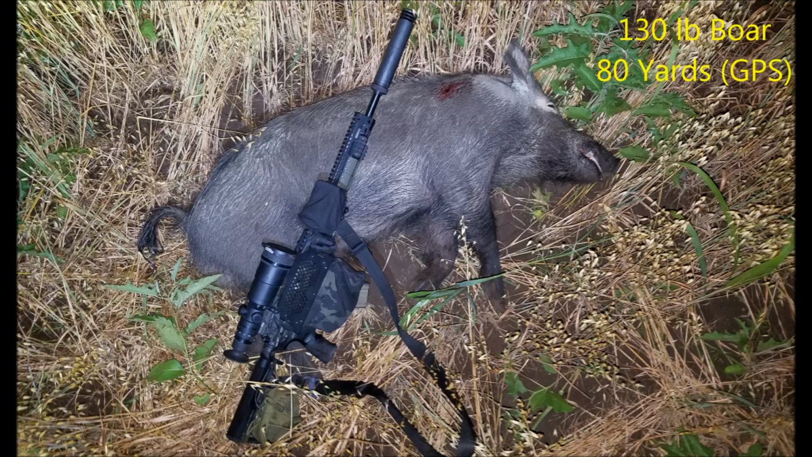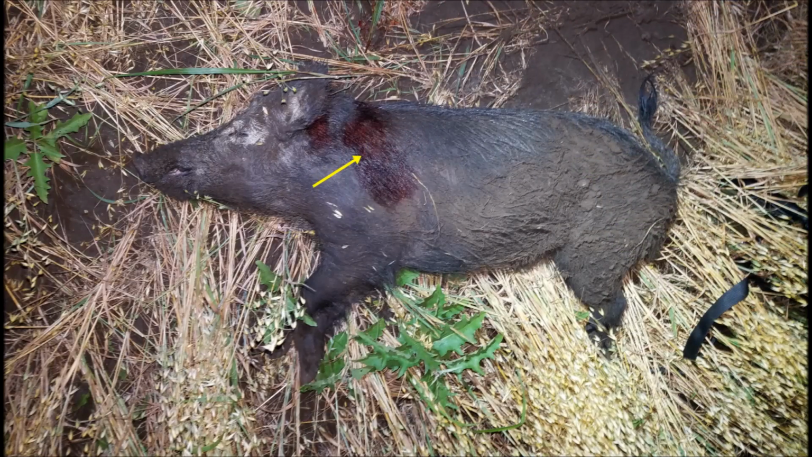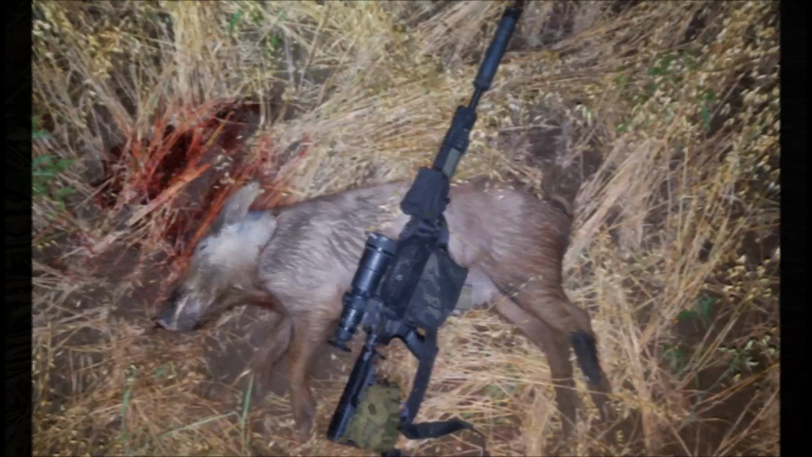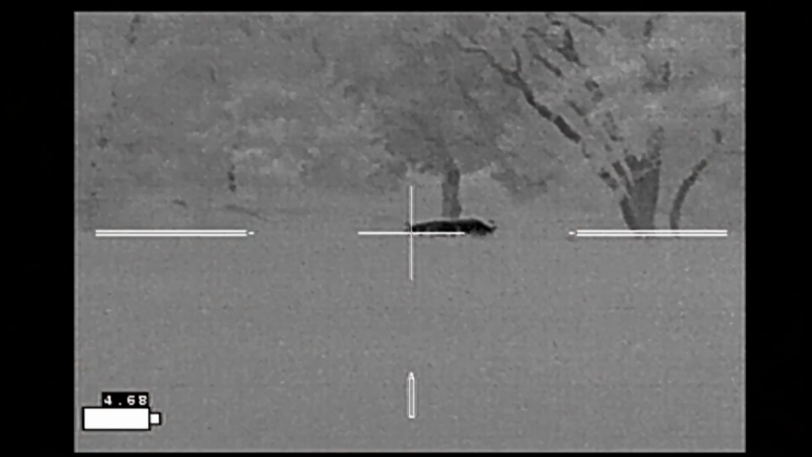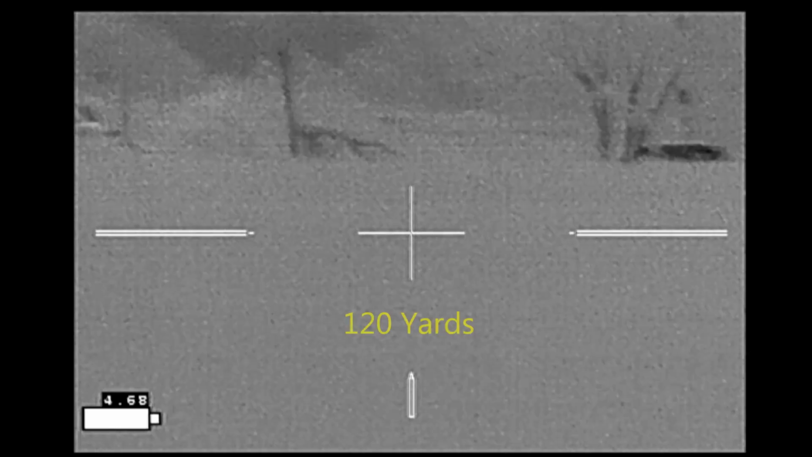The first hog was a 130-pound boar, dropped with a shot to the right shoulder that passed through to the other side and exited on the opposite side. The next hog was an 80-pound sow with a shot to the neck that also exited on the opposite side, and I don't have a picture of that, I'm sorry. Well, while taking pictures of those, spotted hogs back up at the top of the field.